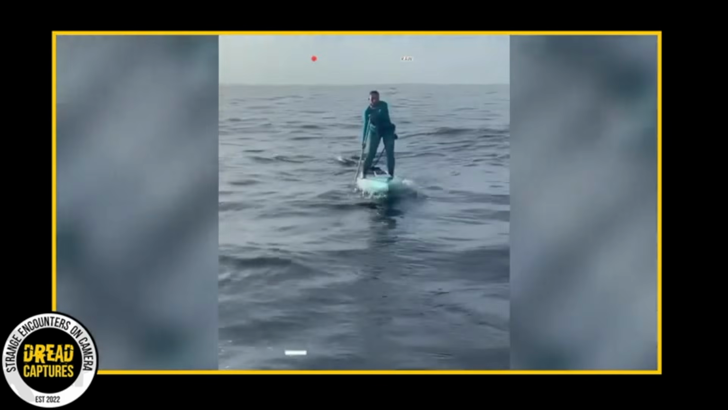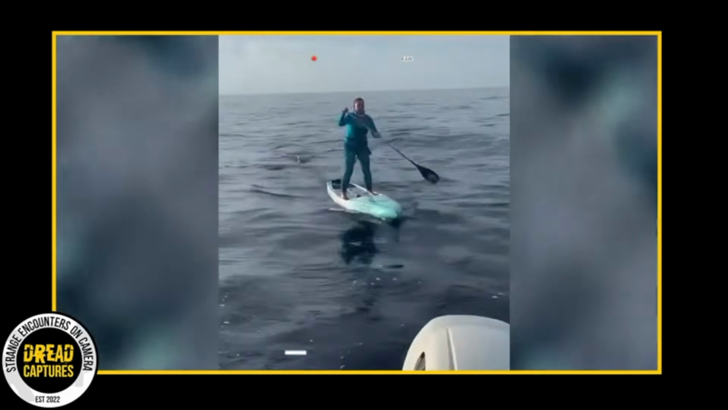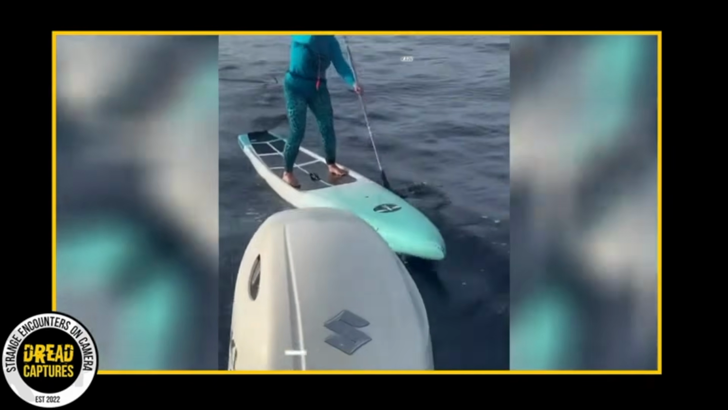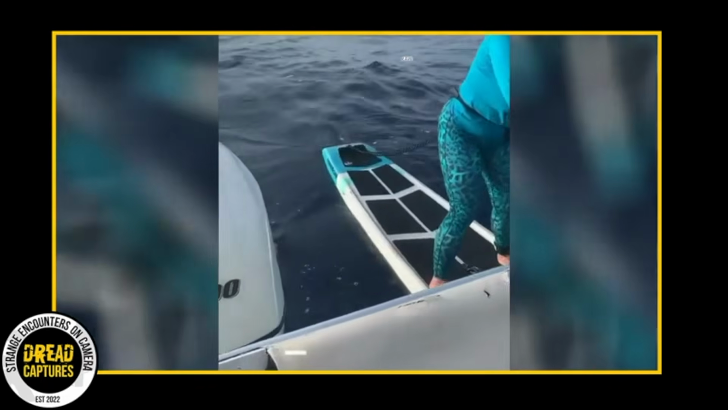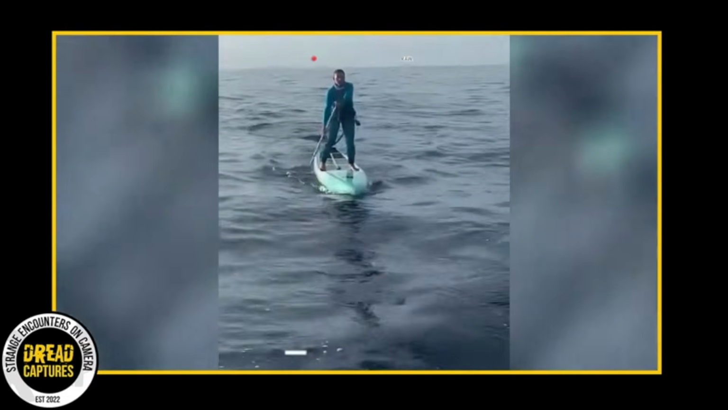This next clip is sure to get your adrenaline pumping. Look as this shark tails this paddleboarder. I mean, this guy is right behind her, waiting for her to make a mistake. So a little backstory here is that the lady that's being filmed is part of a relay team, and they are in a race from Florida to the Bahamas.